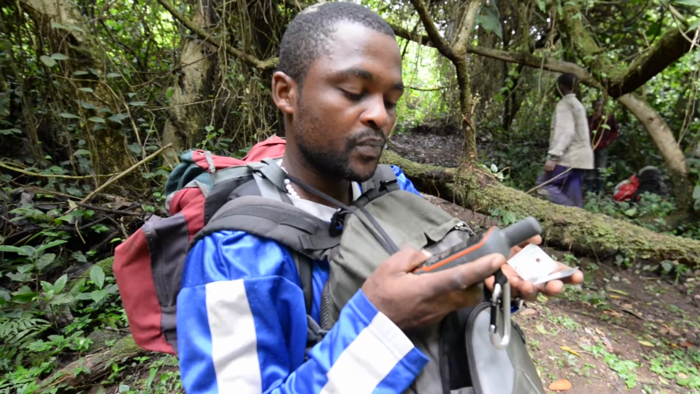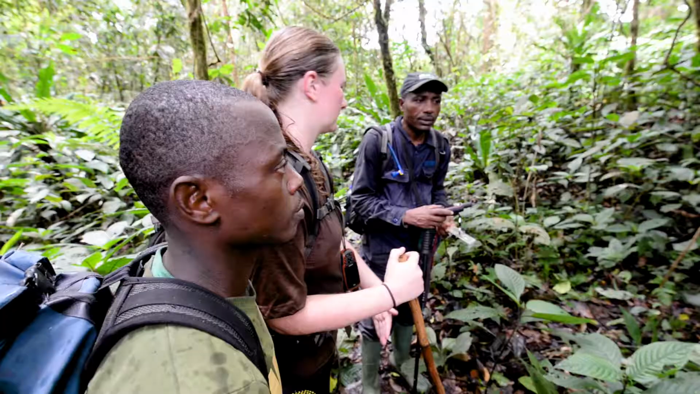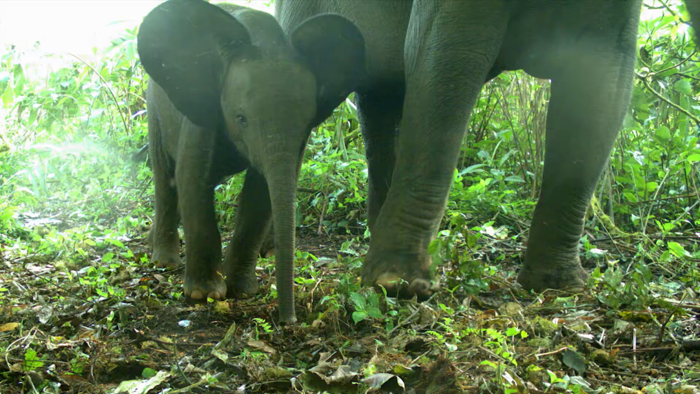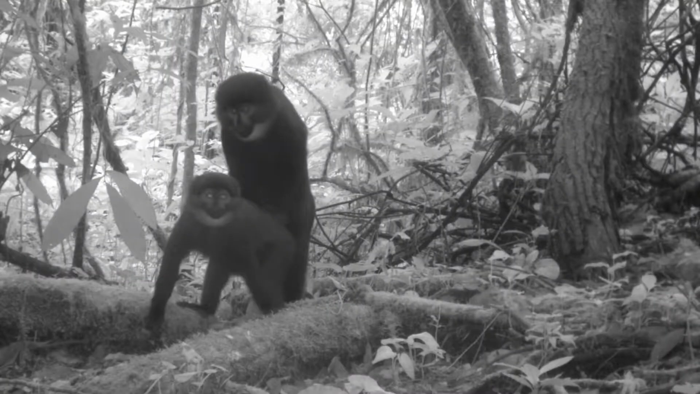It's really great to see that the people who are working here with us are also getting so excited about it, that they like to see the animals alive on photos. A funny picture: we had this year a nice picture of two spruce monkeys who were actually mating in front of the camera trap.